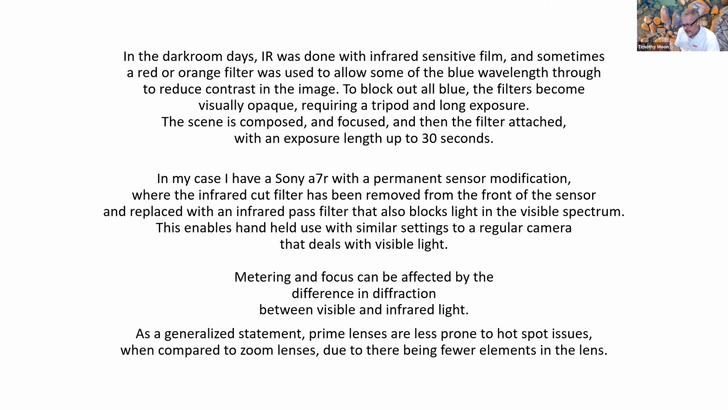These days, in my case, I've got a little Sony A7R camera which I've had the sensor modified on. Like that previous picture, they've taken off the infrared filter and put on a filter that lets through the infrared, which means I can operate my Sony A7R handheld, just as I would a normal camera, and on the live view I actually see what the camera's seeing in infrared. So it's a lot more flexible than it used to be.